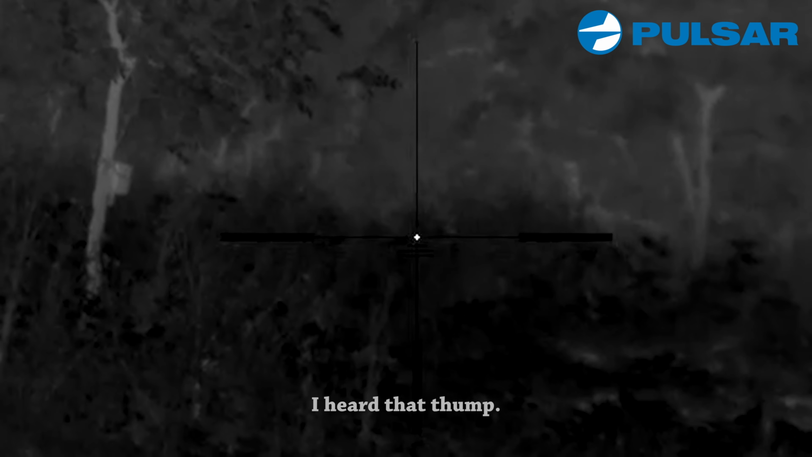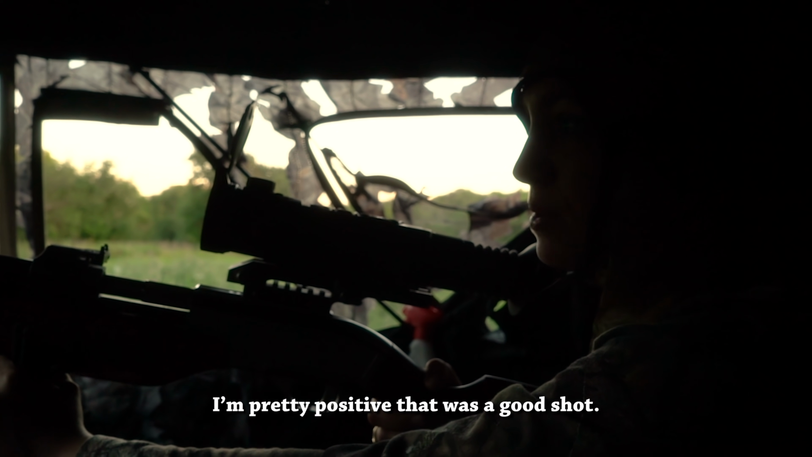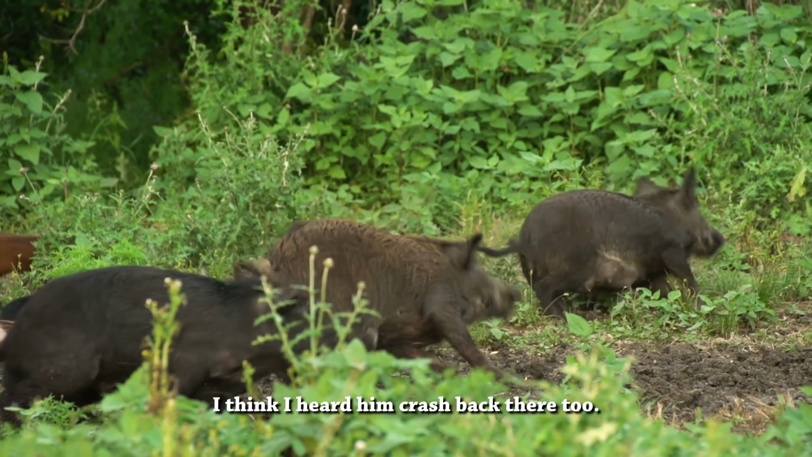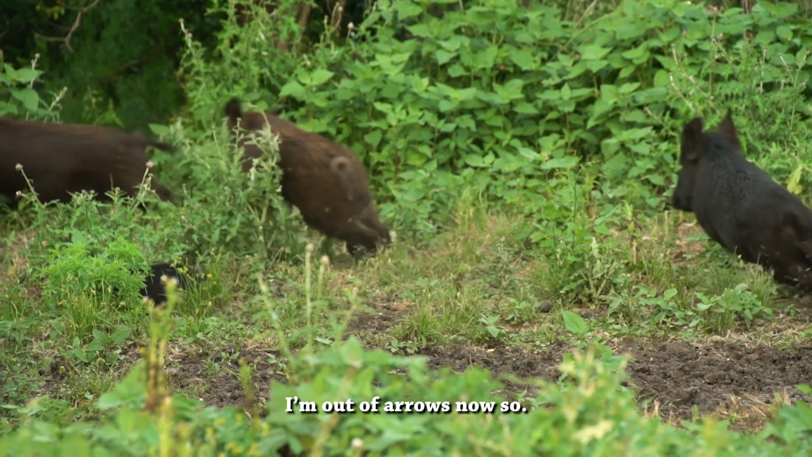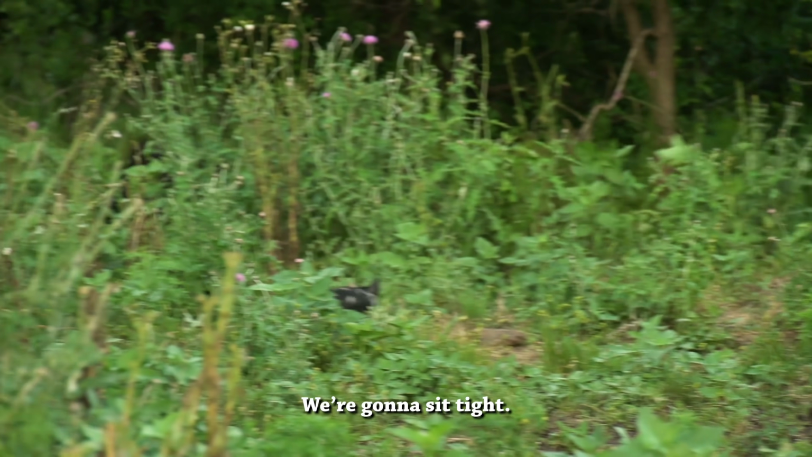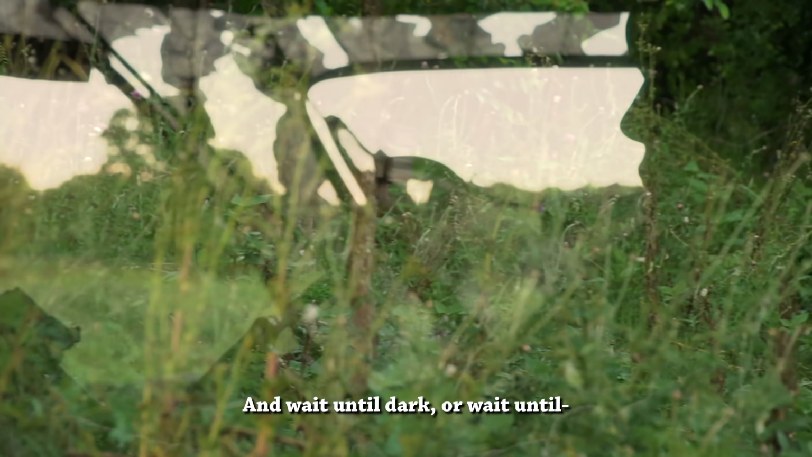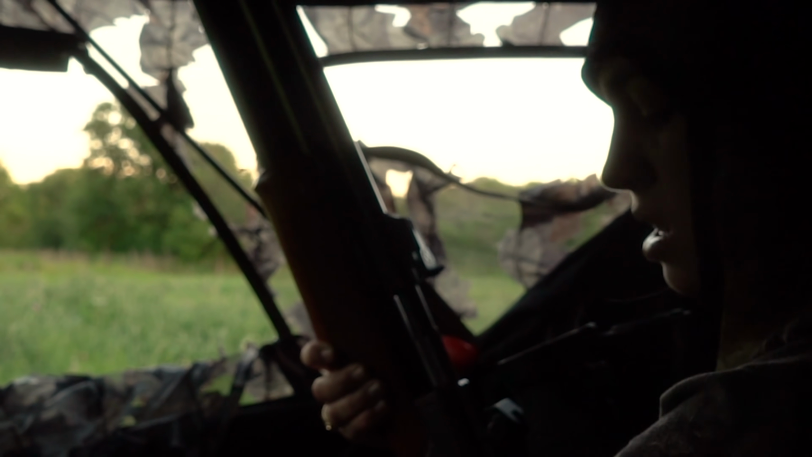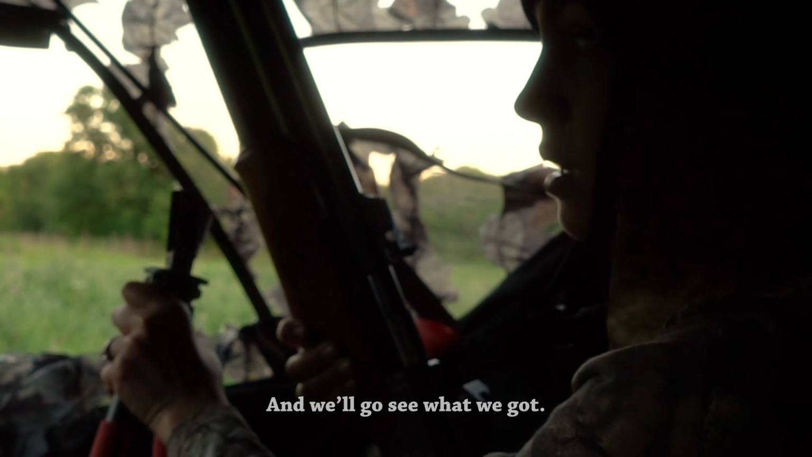Well, that was a hit. That was a hit. I heard that thump. I'm pretty positive that was a good shot. I followed through. I heard the thump. I think I heard him crash back there too. I'm out of arrows now, so we're gonna sit tight and wait until dark, or wait until we give them some time just to make sure that they're down. And we'll go see what we got.